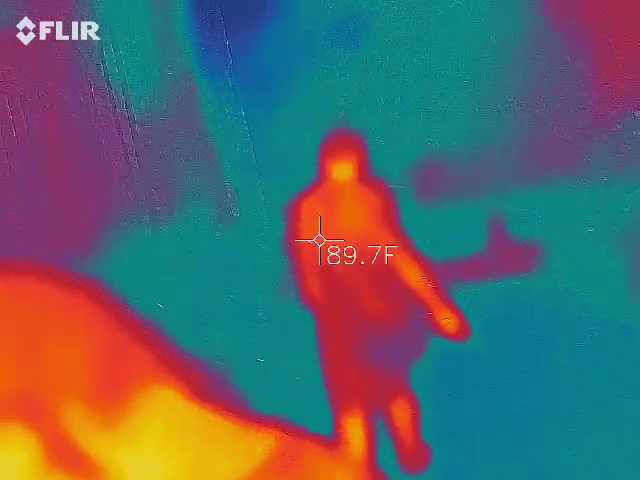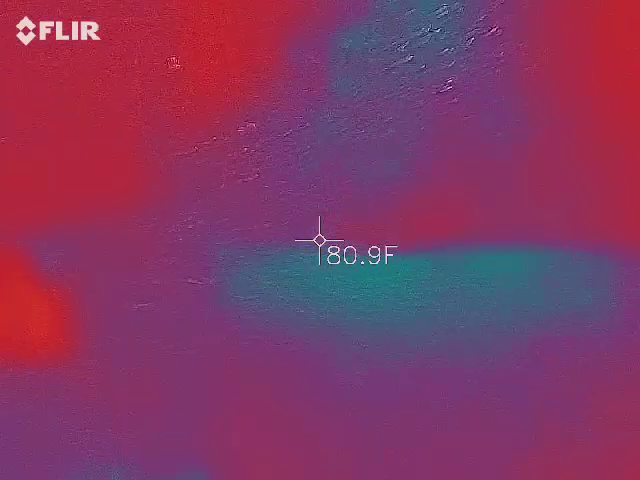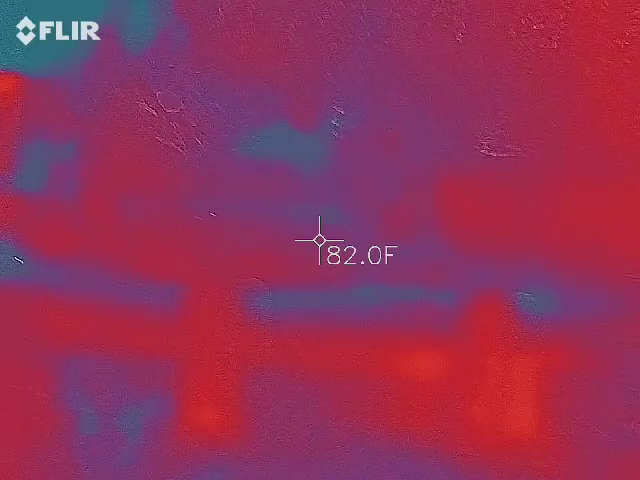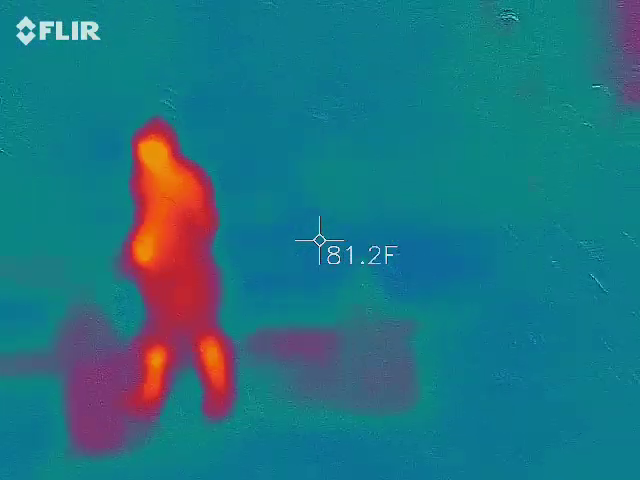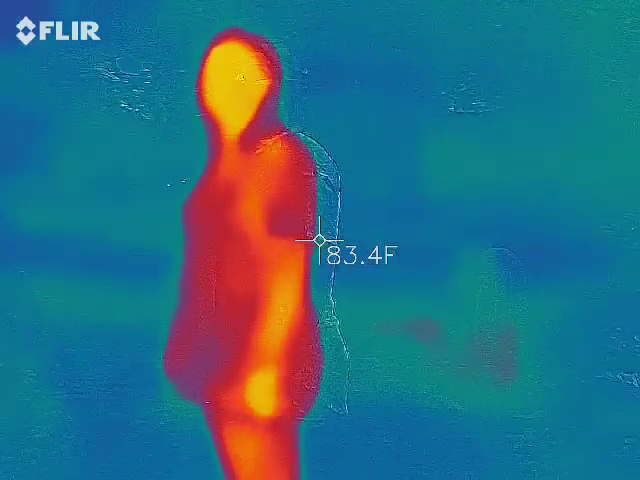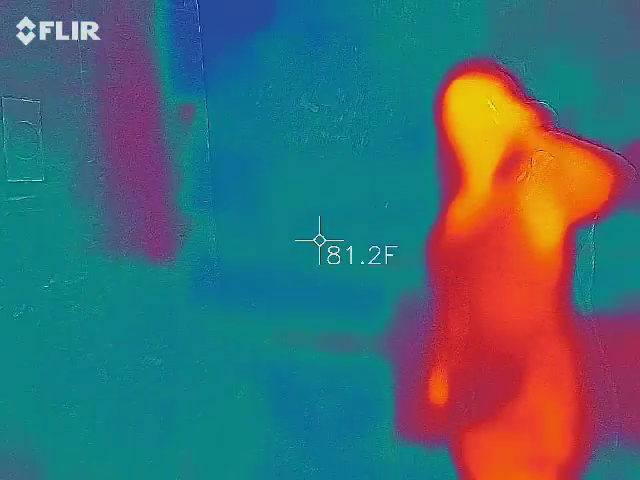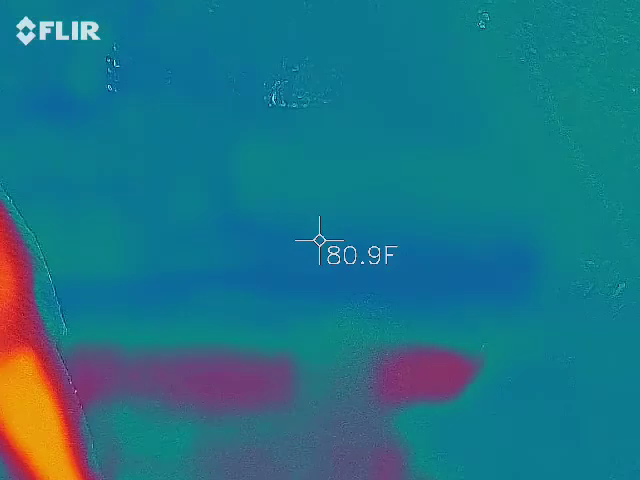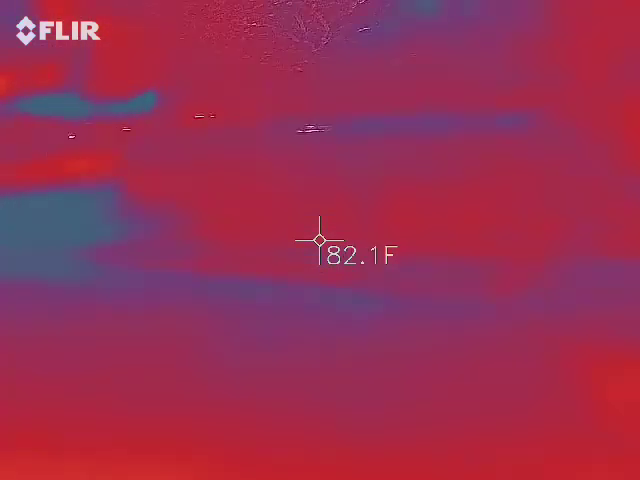And that handprint is right here. So I'm going to duck around the corner while everybody gets a quick glimpse at it. Here's the handprint. There you go. You got it.